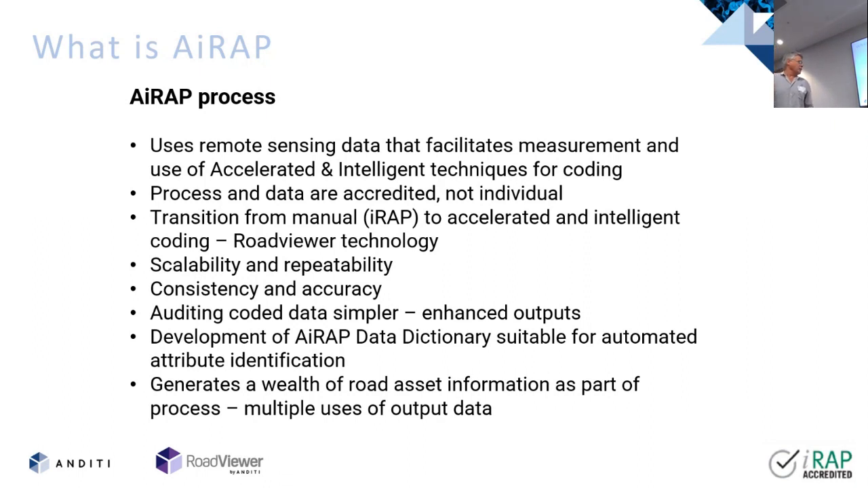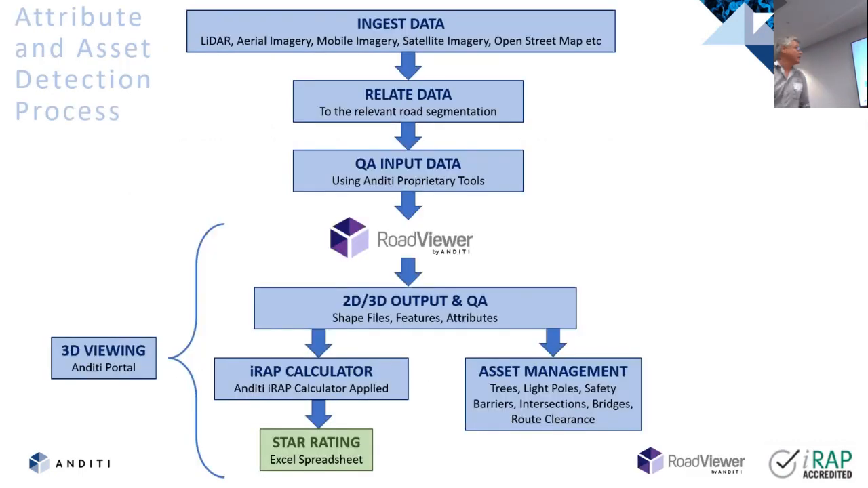So from this, we generate a wealth of information that can actually be used for a whole range of different purposes, and we'll take you through some of those going forward, rather than just a spreadsheet at the end. The process we use, basically we get data from aerial LiDAR, mobile LiDAR, imagery, satellite imagery, OpenStreetMap, basically wherever we can get it from. We then relate that data to the 100-metre segments that are on the road, and I'll talk a little bit about that.